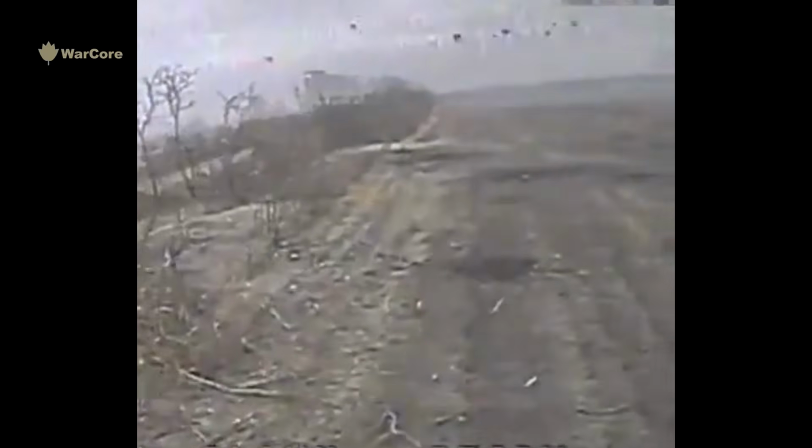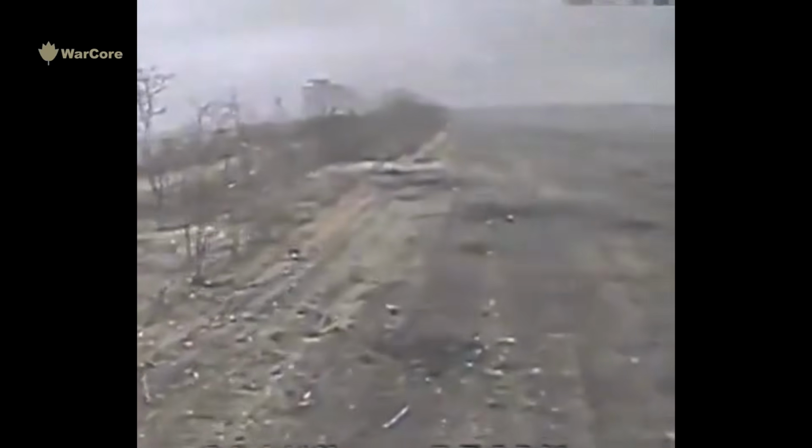The following incident takes place near a forest edge in the Zaporizhzhia direction. A Ukrainian drone observes a Russian soldier standing inside a shallow trench beside the tree line. As the engine noise carries through the area, the soldier remains still, relying on concealment to avoid being seen. From above, the position is already noted.